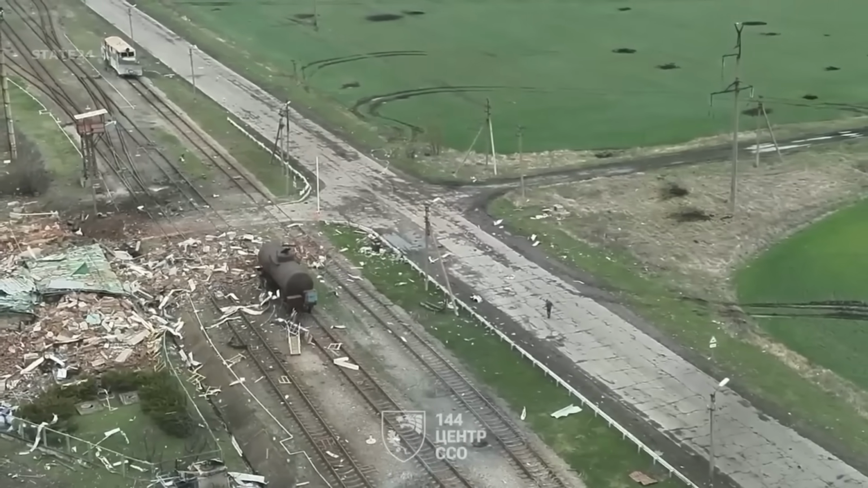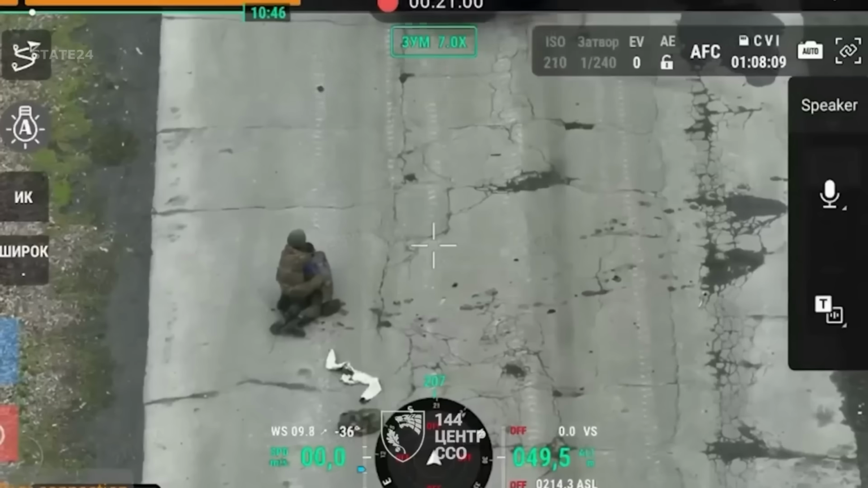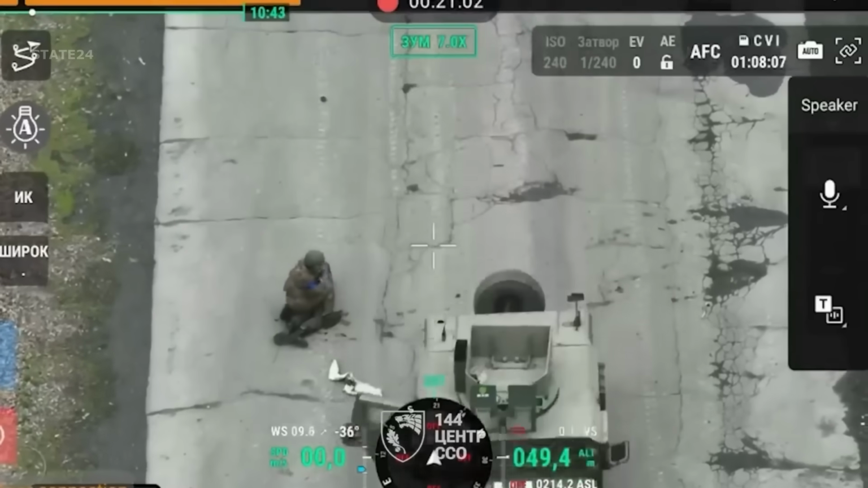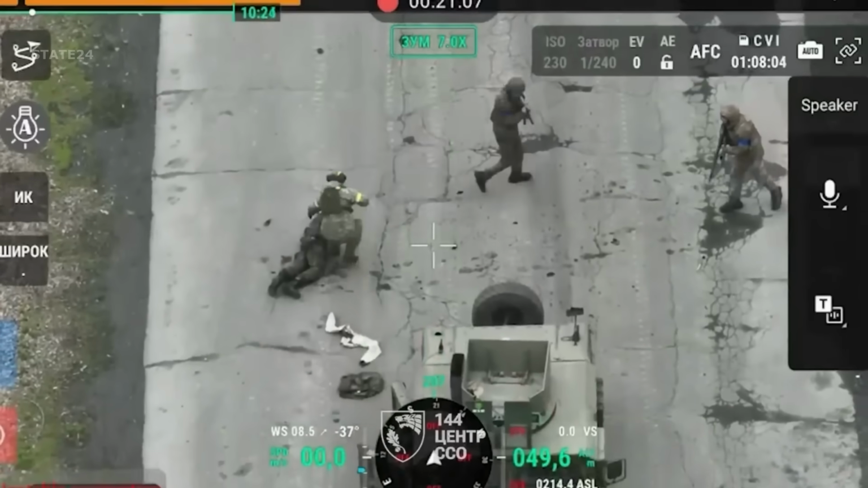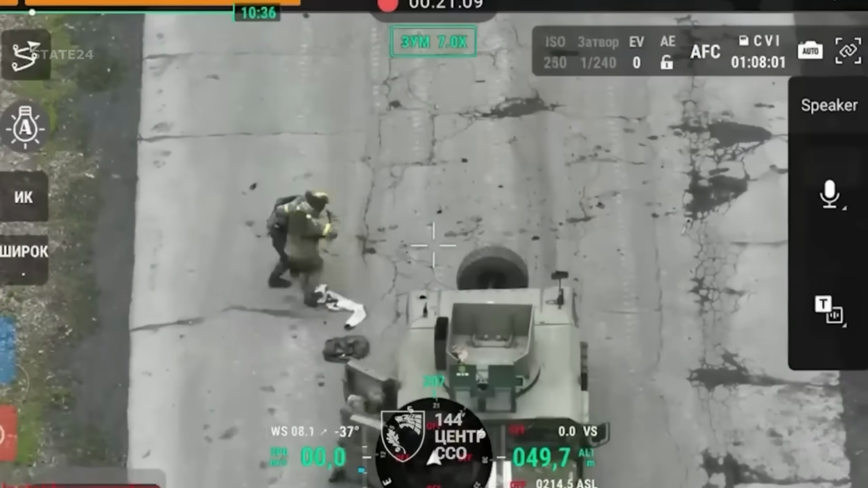After the Russian soldier's long and exhausting march, Ukrainian special forces arrived in a Humvee armored vehicle. They handcuffed him on the roadside, secured him inside the vehicle, and took him into custody.